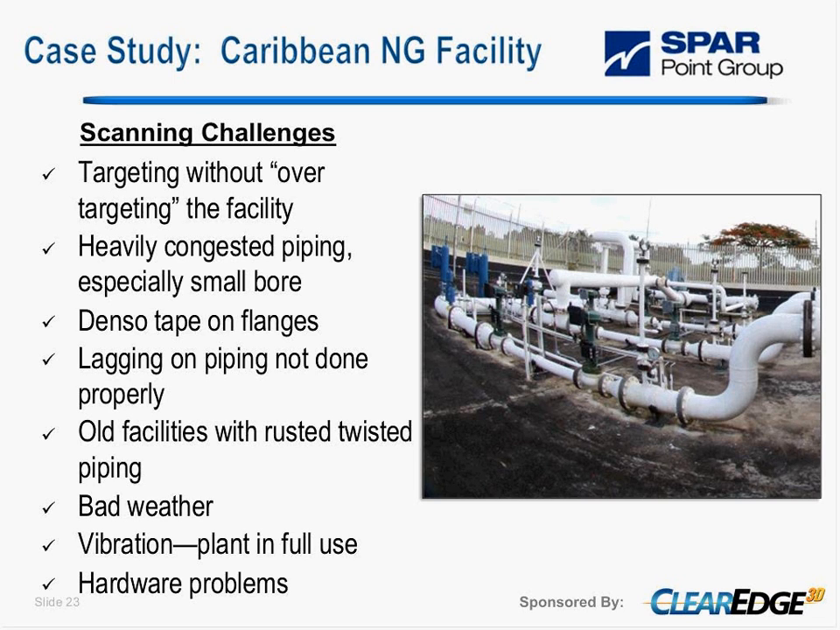How do you get your scanner to get out data so you don't have too many occluded points? Also, some of the facilities, especially gas facilities, have a lot of dense tape, especially on those flanges. And that's a problem, especially when you're doing dimensional control.